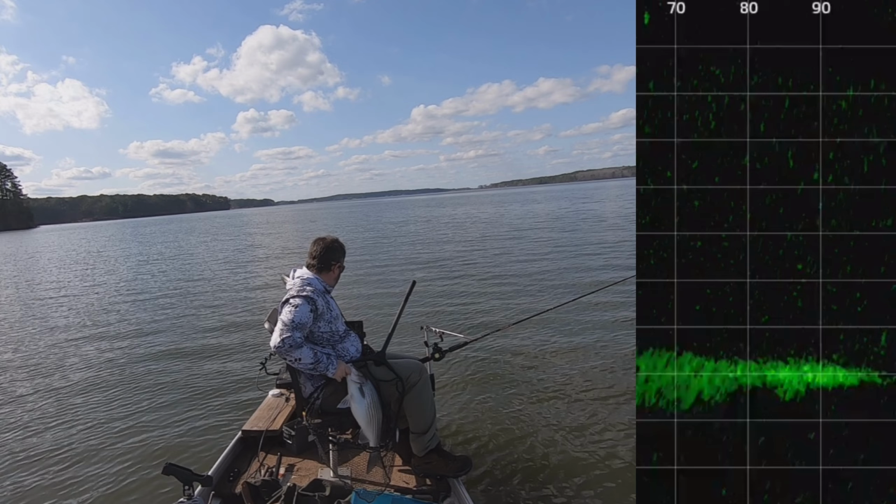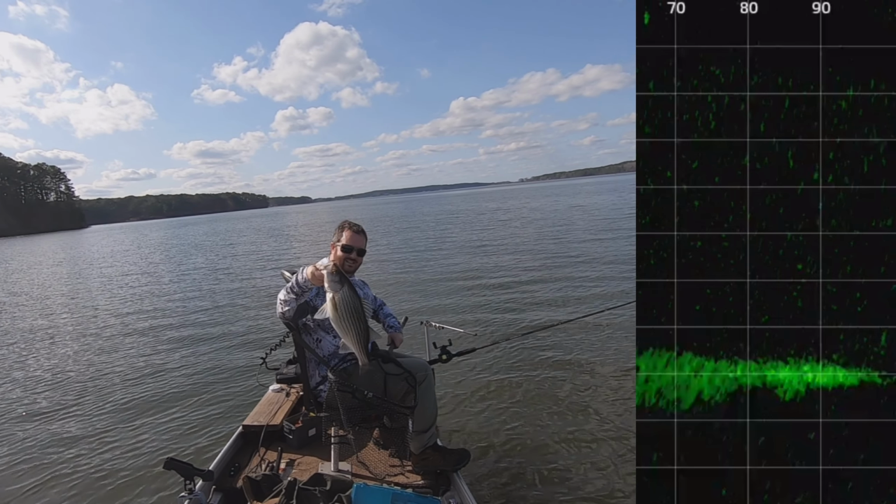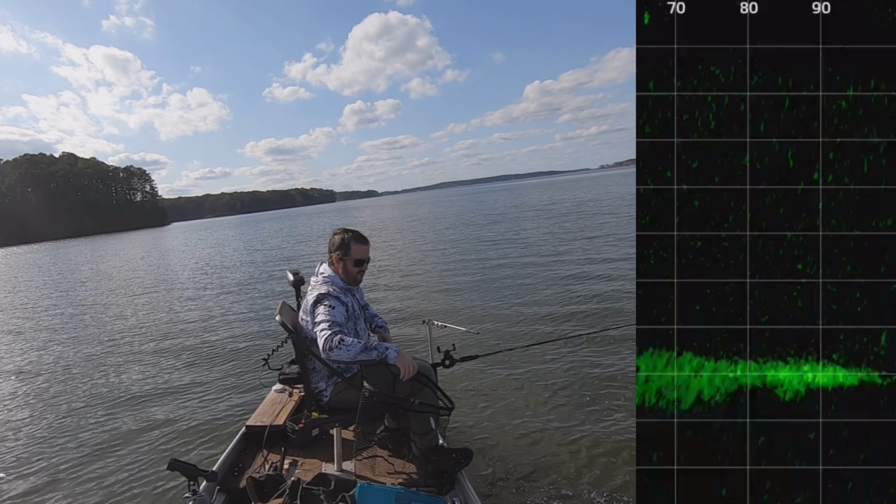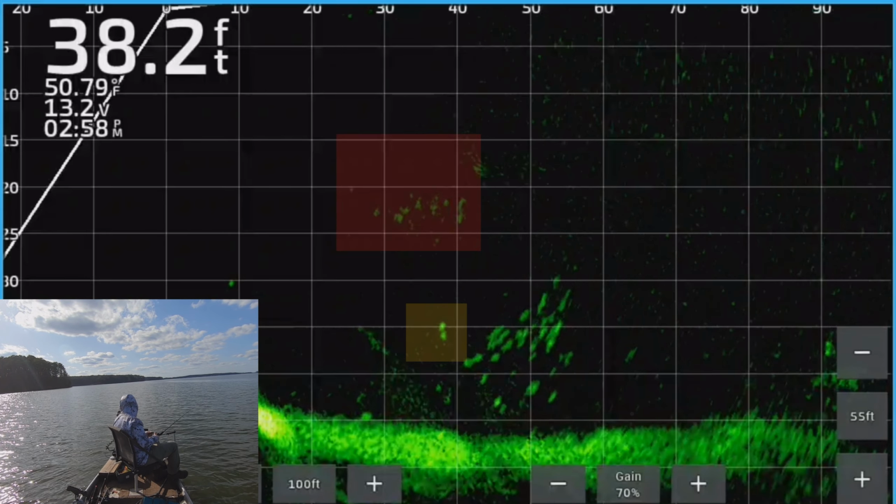Look at that one. I think I was over my limit already on this one, so this one goes back in the water. So get to see him, and then he goes back to go annihilate some more bait fish with his friends.